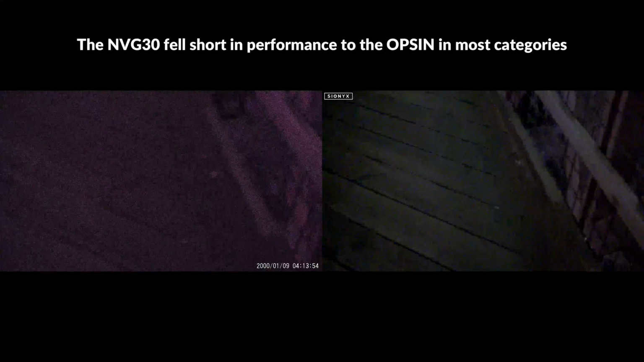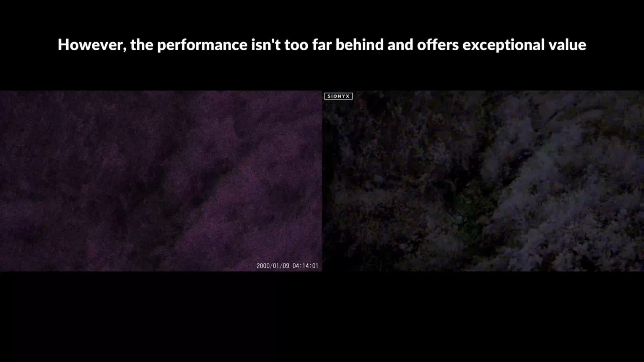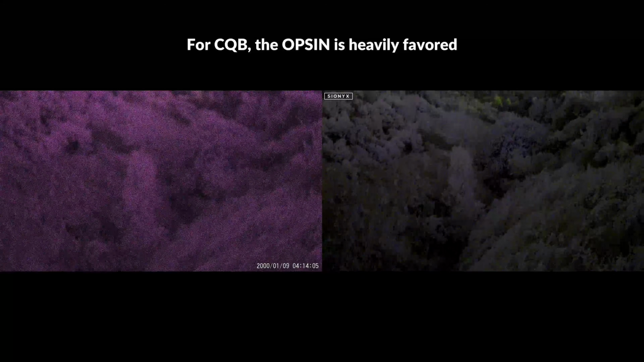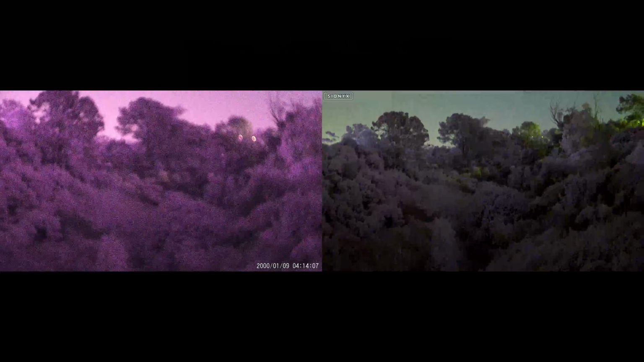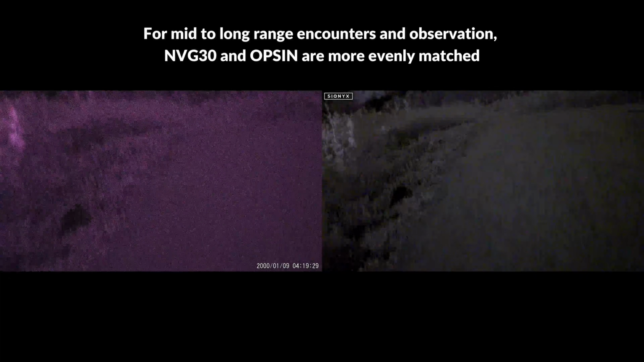While the NVG30 did fall short to the Opsin in many aspects of performance, in most cases it wasn't too far behind, and the performance might be good enough for you depending on your use cases. For close quarter tactical purposes, the advantages would definitely favor the Opsin, but in most other outdoor mid to long range encounters, there would be very minimal advantages to the Opsin.